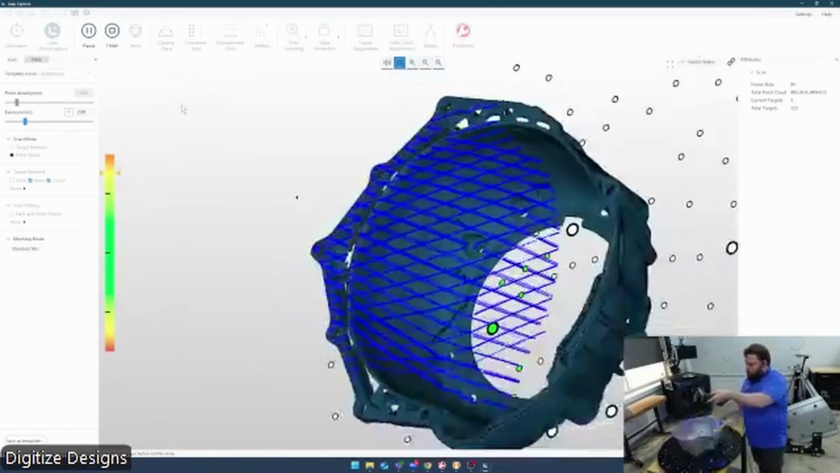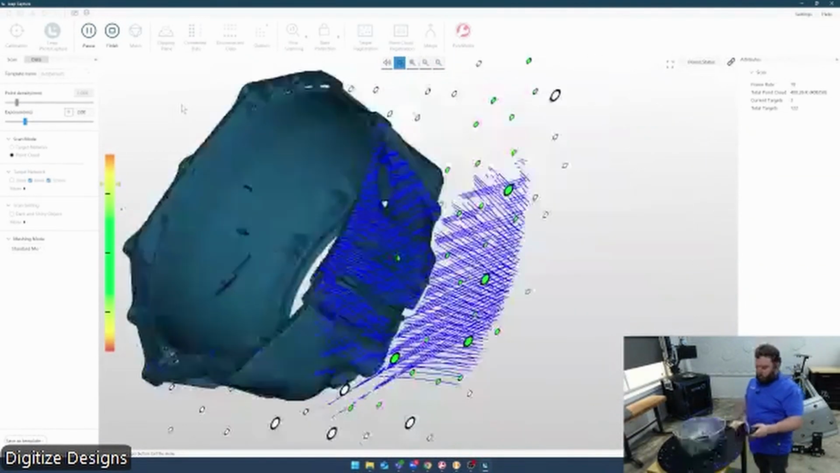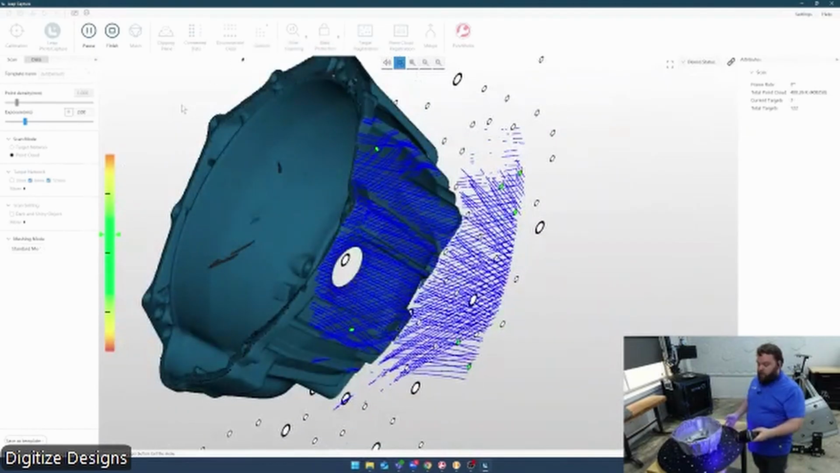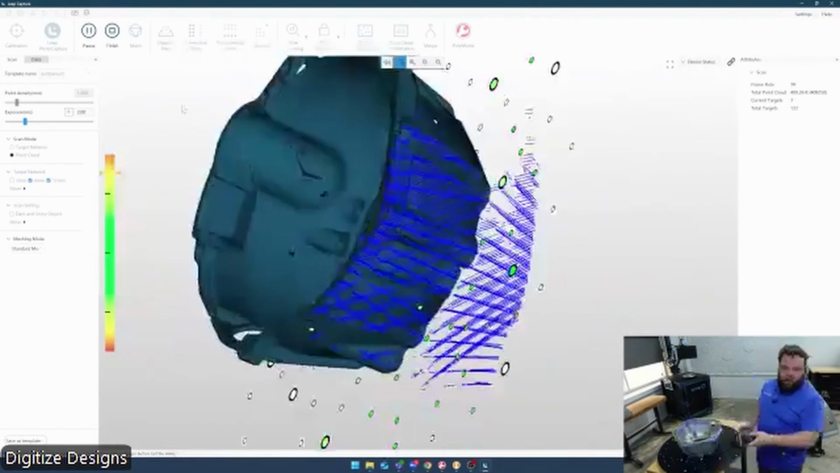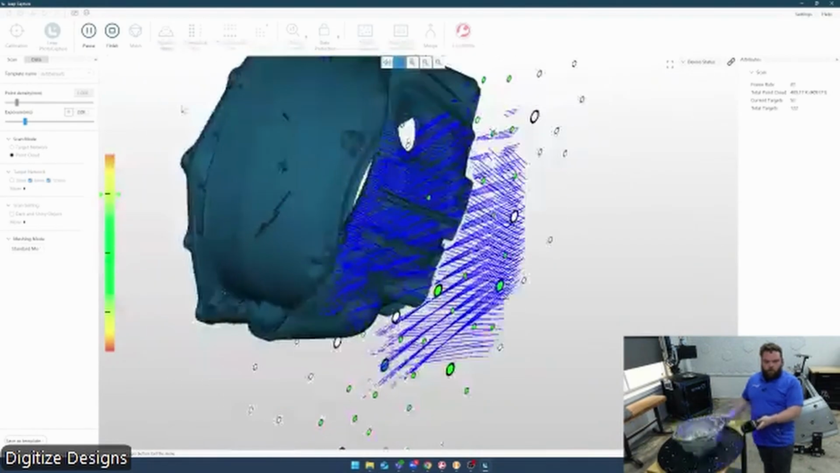So as we measure everything that we need, or as soon as I see it all on the screen, I know I've got everything I need from this position. We're also going to flip this over and scan it from the other side, and combine those two together. So we'll get a full 360-degree picture of this whole part, anything on it we might want to measure.